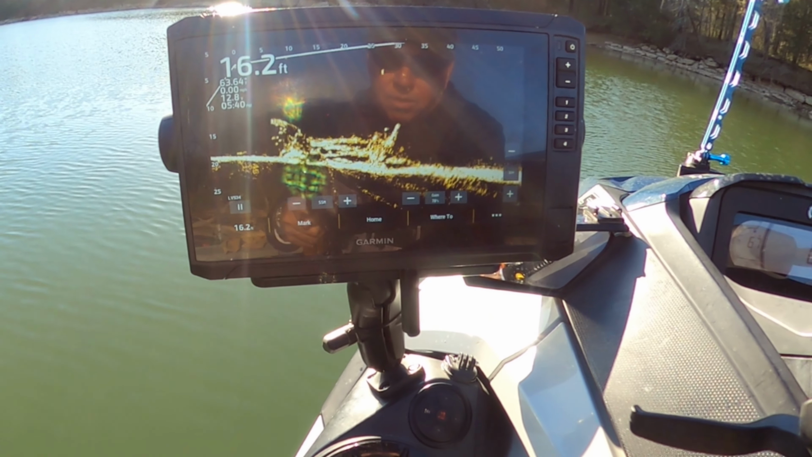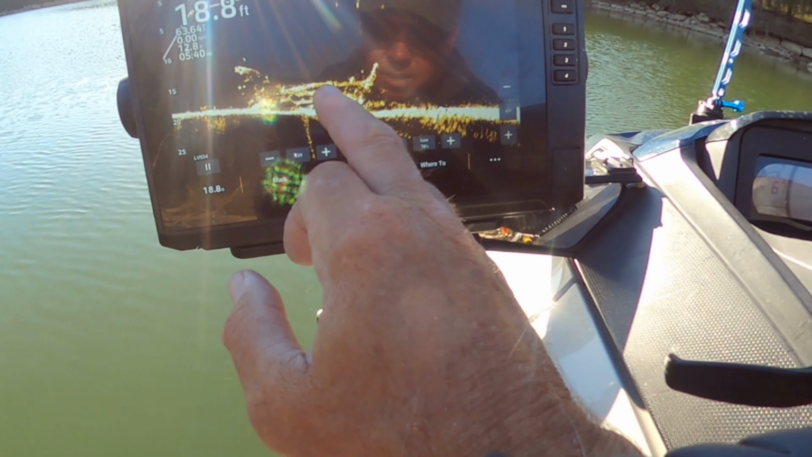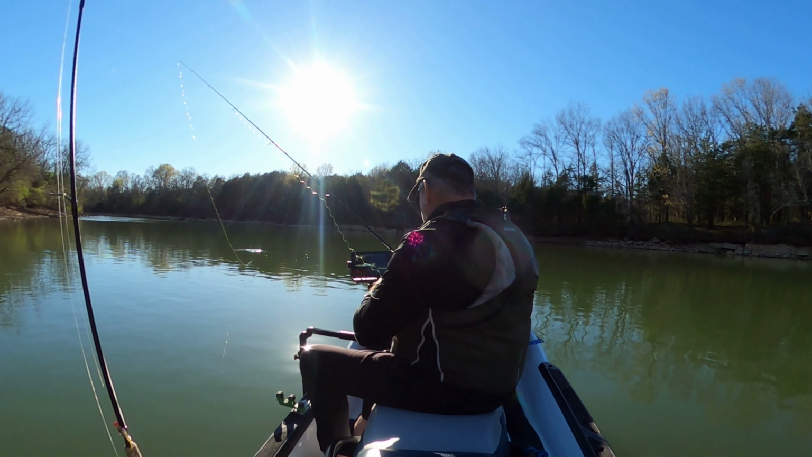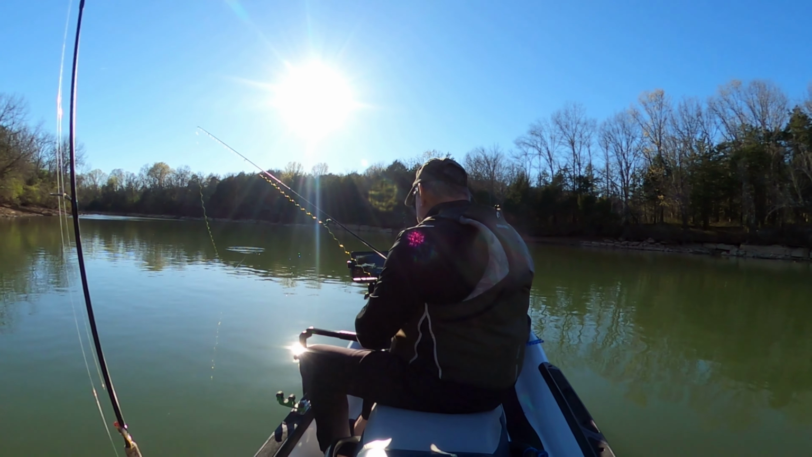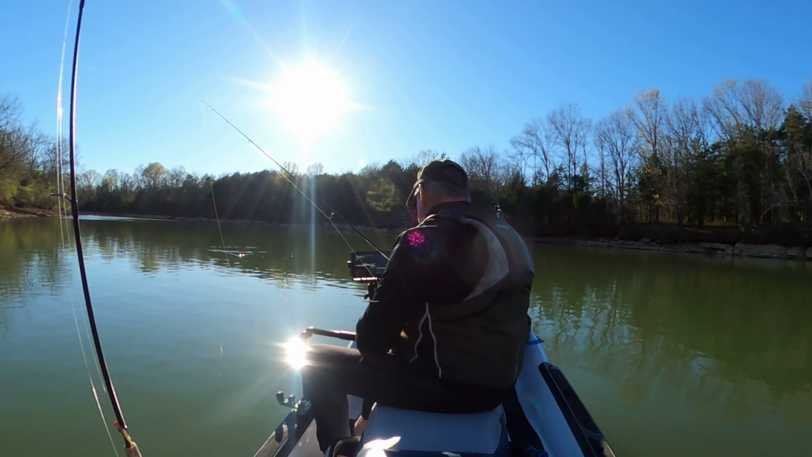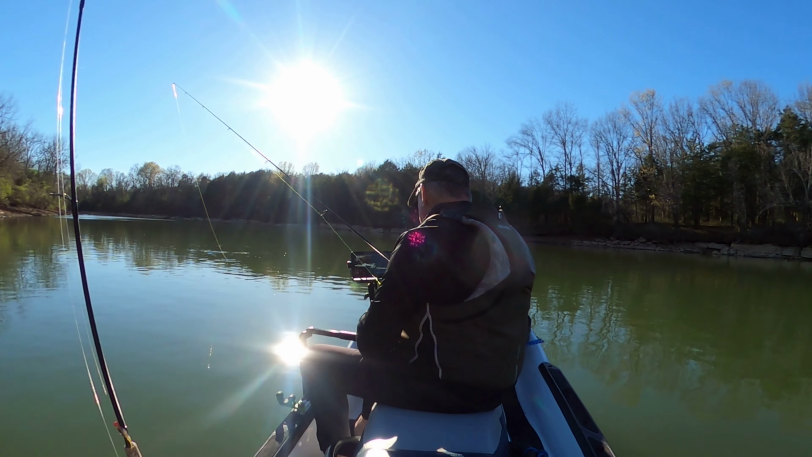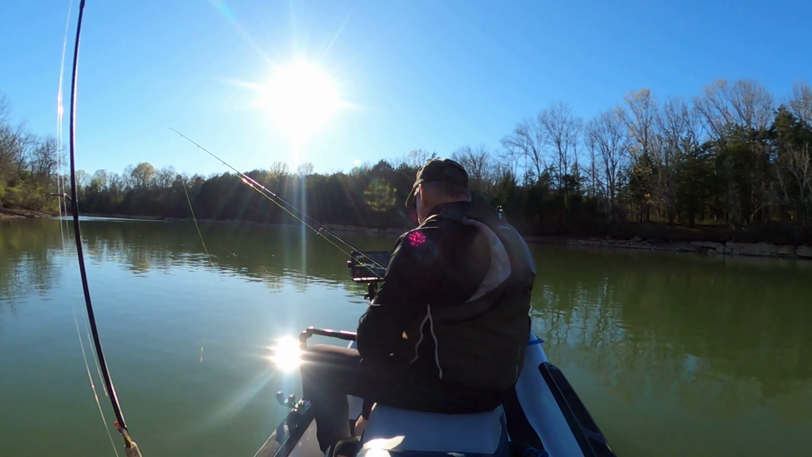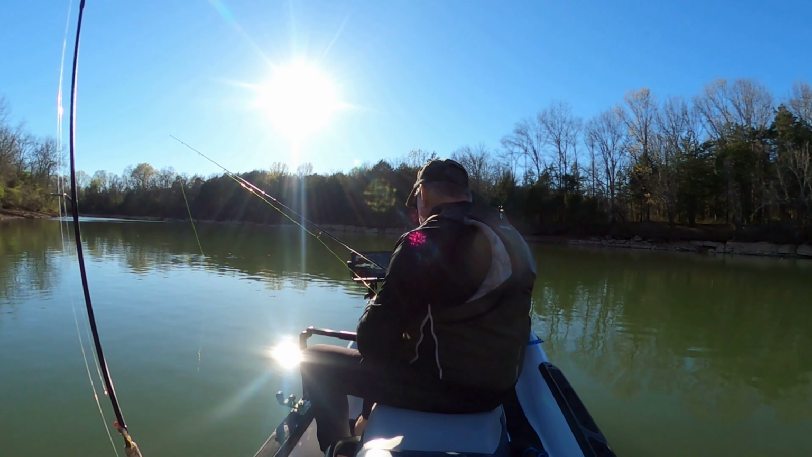The first one was really nice. I'm using a 1.5-inch Bobby Garland on a 1/16 jig head with a 1/16 split shot about 18 inches above it. Now I've just rolled it, just barely fluttered it over the top, and this giant white crappie came out after it. I mean, it was beautiful.